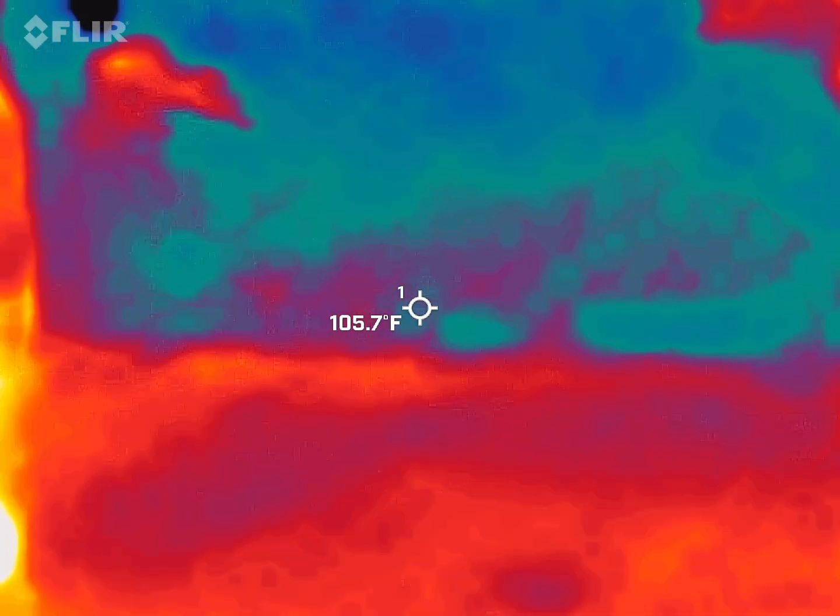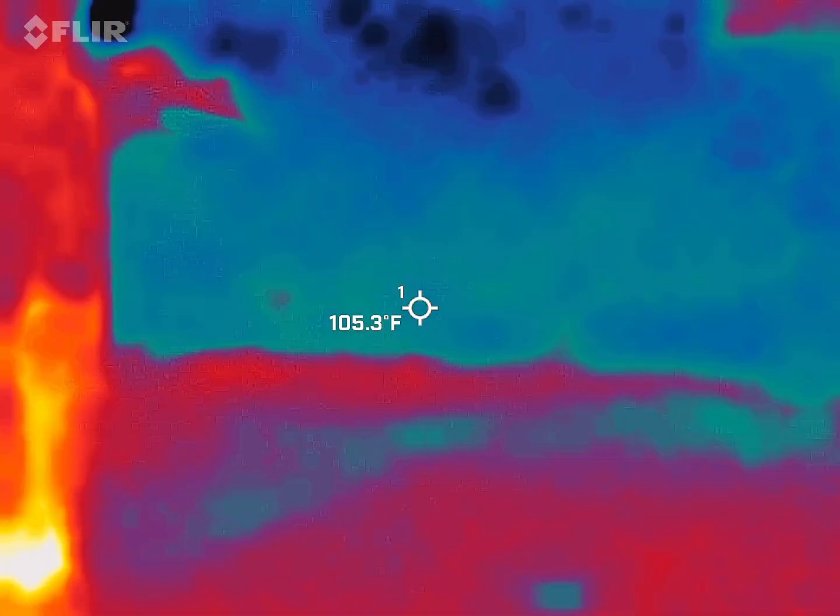That was my phone, in case you were wondering what that weird noise was. Yeah, it's a little buzz.